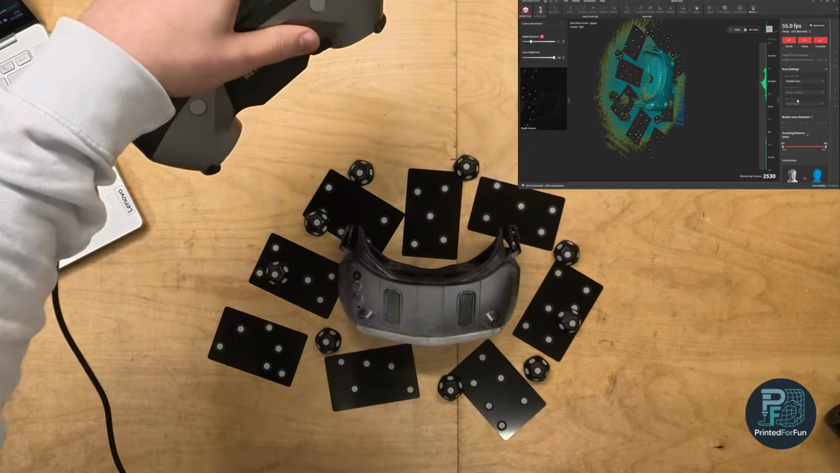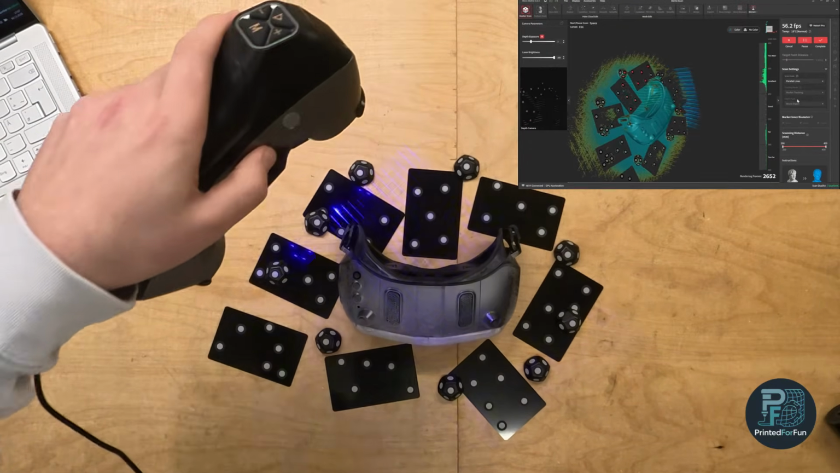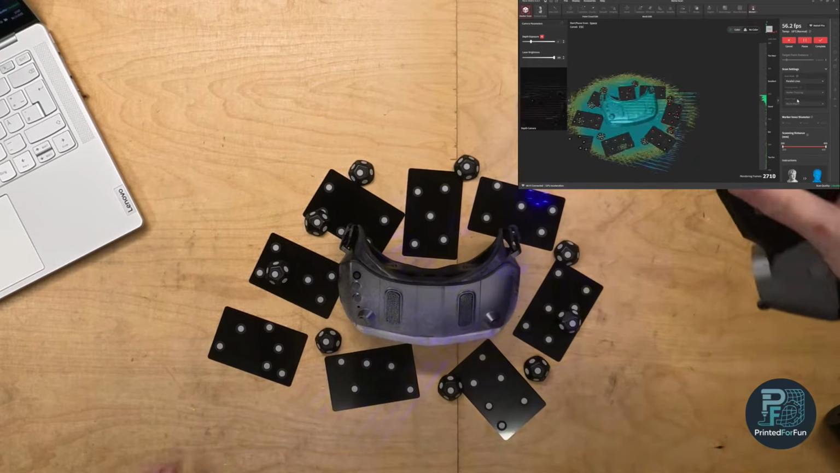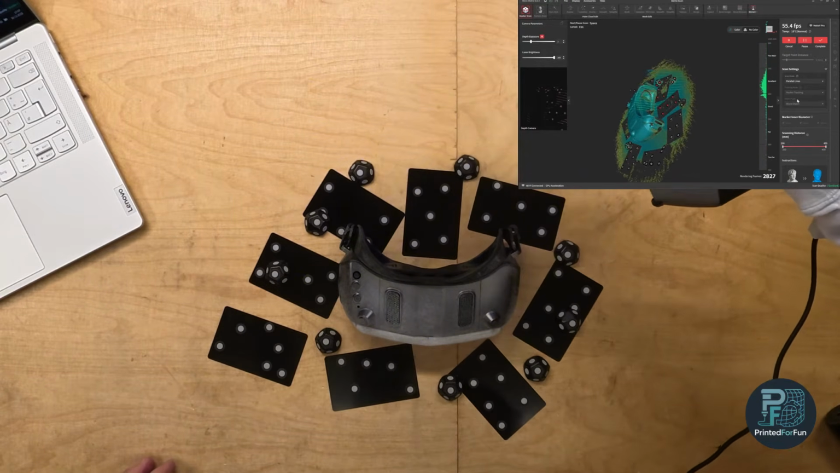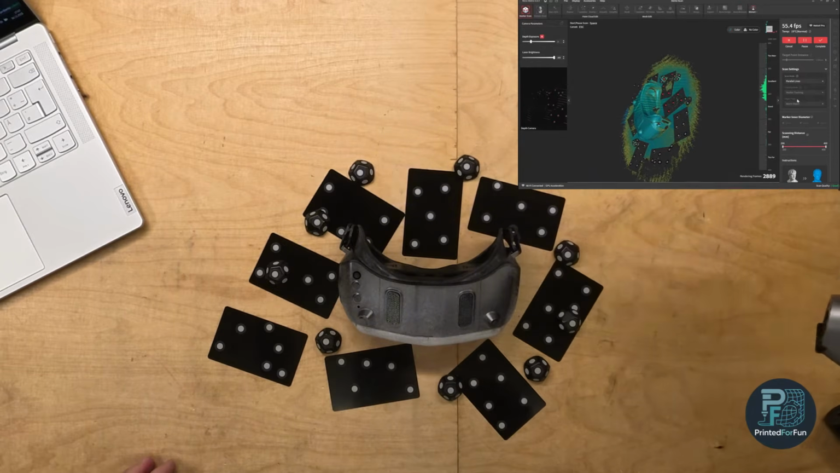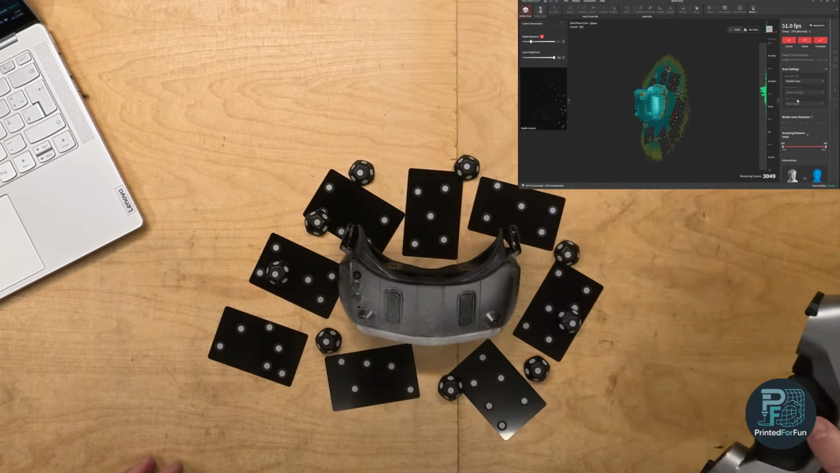But luckily with the latest update, this isn't the case anymore, since this was quite cumbersome to scan.